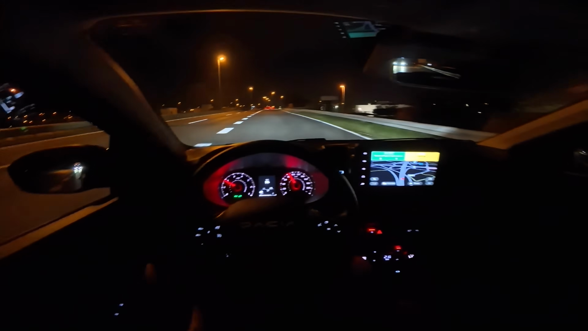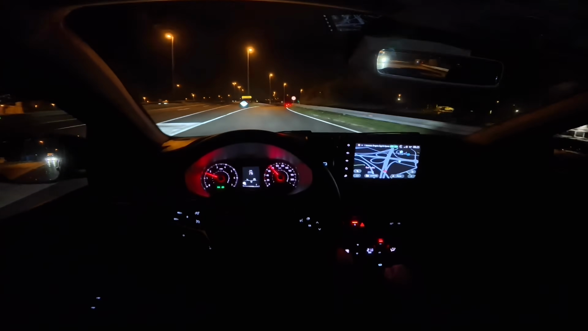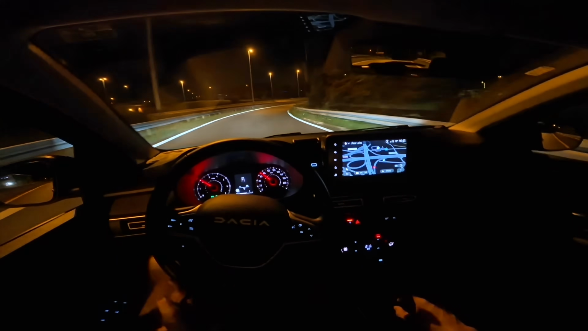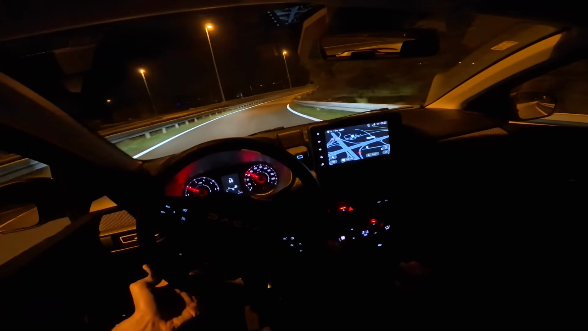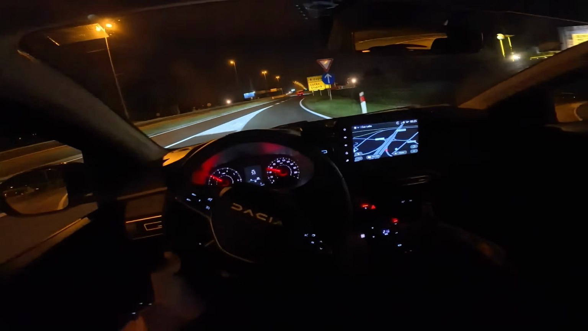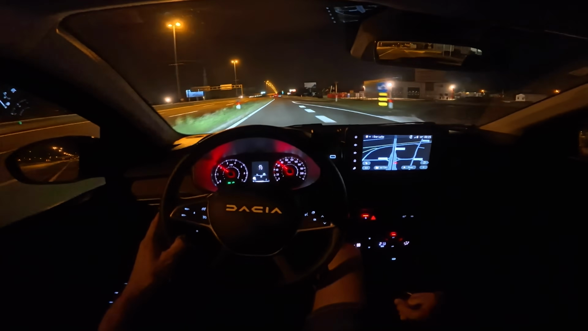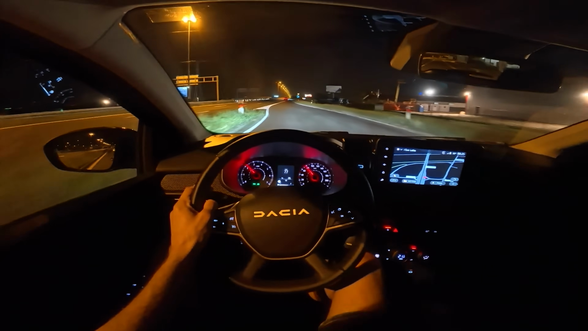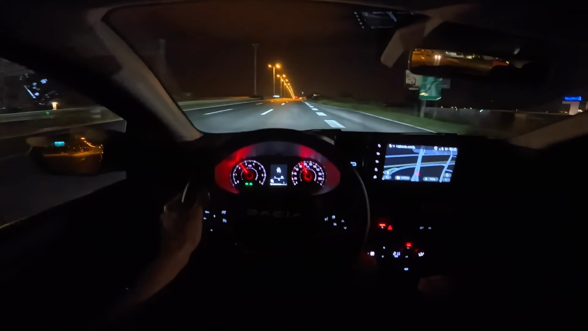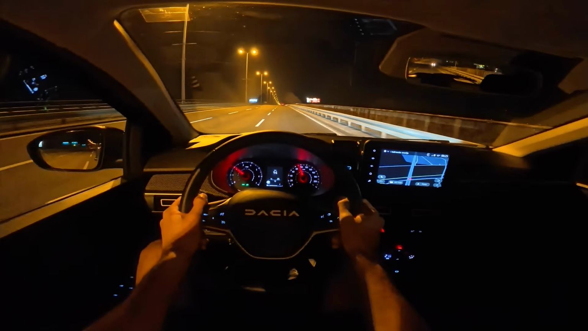The lane assist, so I don't have to fight it. One thing that's good about the manual is the fact that you can just downshift and suffocate the engine and just slow down. Again, very engaging car. But altogether just drives very nice. Really not too bad.